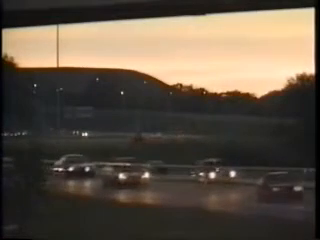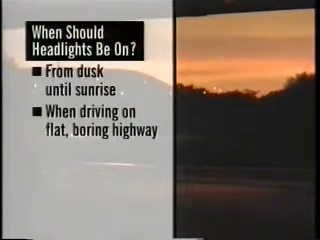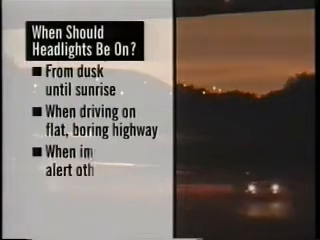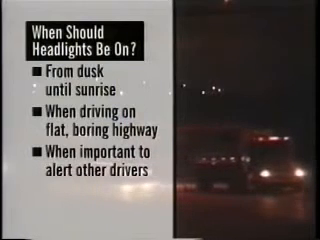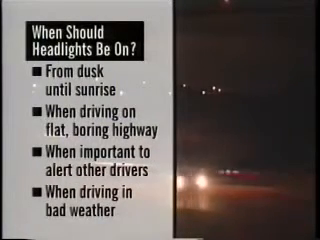When should you drive with your headlights on? You should have your lights on from the very beginning of dusk until sunrise. And during daytime when you're driving on a flat, boring highway, and when you feel that it's important to alert other drivers to the presence of your vehicle. And also, of course, in the rain or other inclement weather. And never drive with just your parking lights on. They don't provide enough light for driving, and they don't provide enough light for other drivers to see a moving vehicle either.